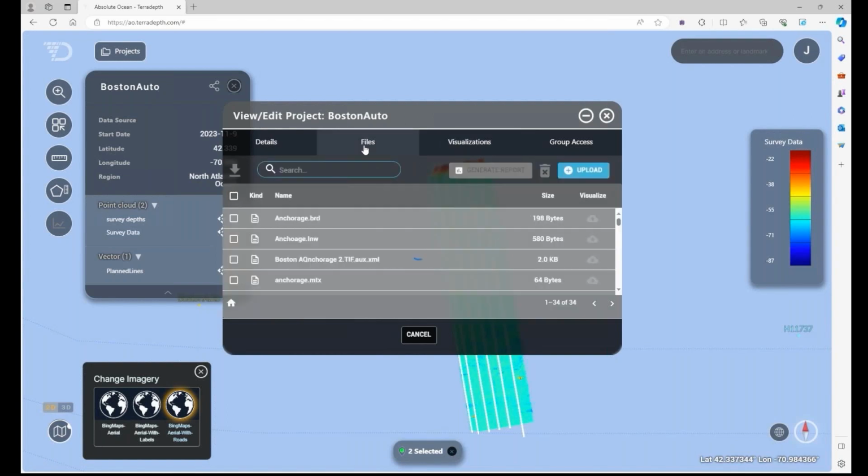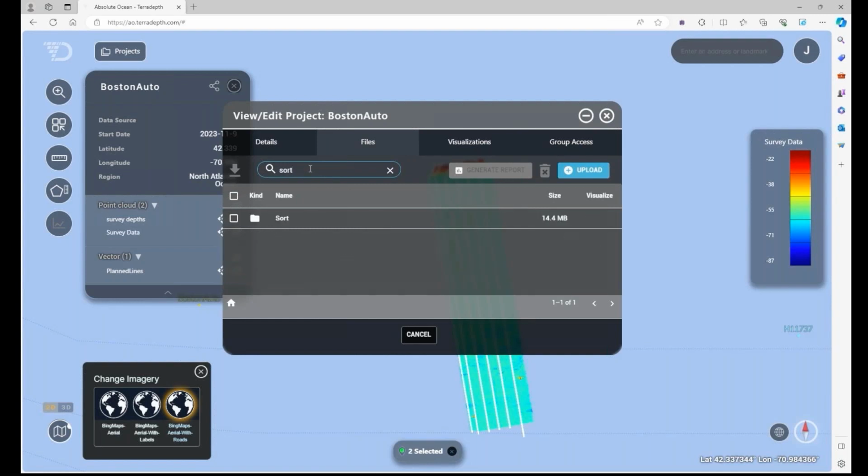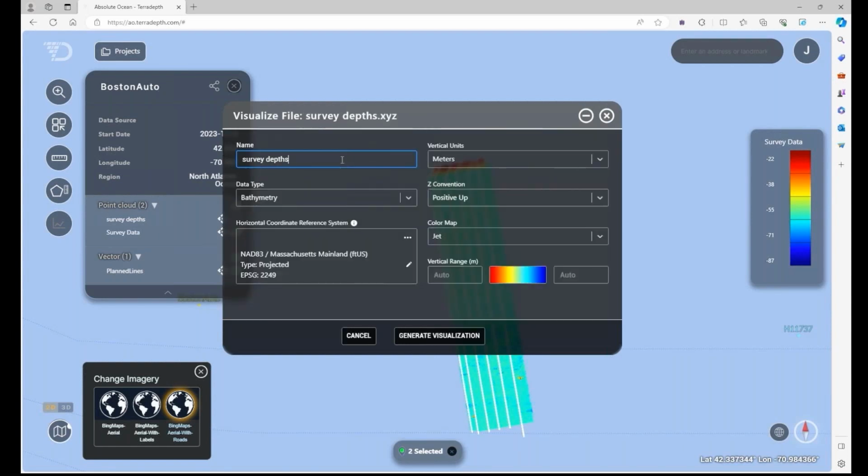So if I go into the files and I'm going to search for the sort directory, here we go. Open it up. I've got an XYZ file. We're going to visualize that. I'm going to give it a different name because I've already used that name once. And then I'm going to change it from meters to feet. I'm going to go positive down. And I could type in a minimum and a maximum depth. My geodesy is set. I'm going to generate a visualization.